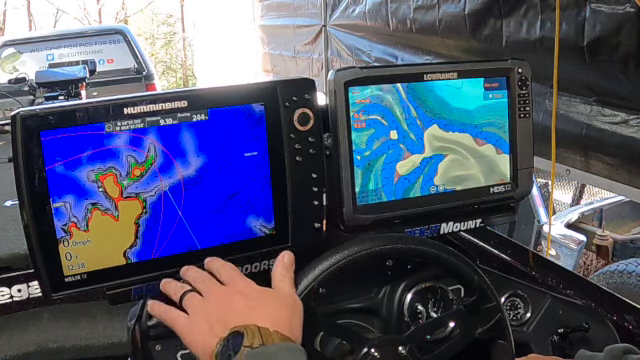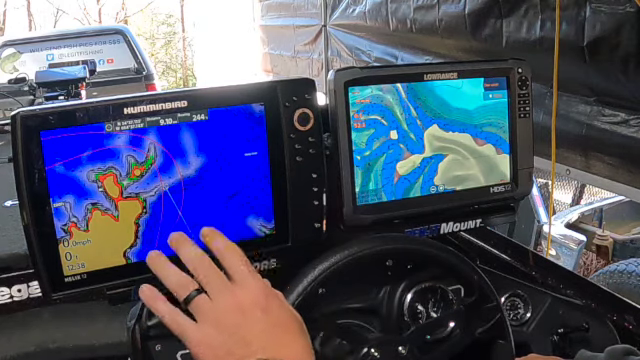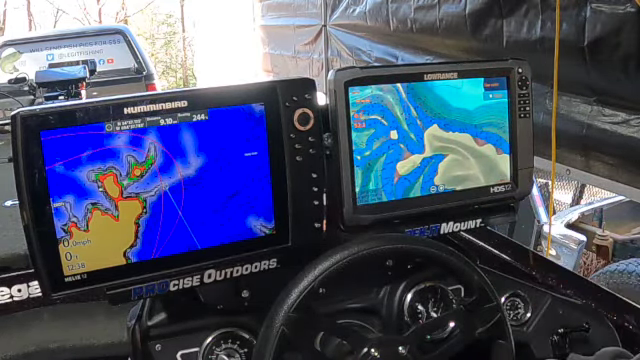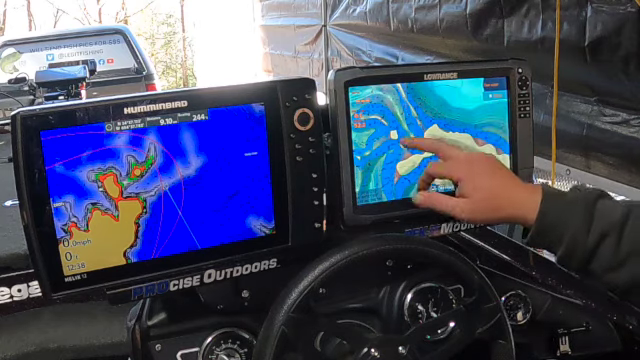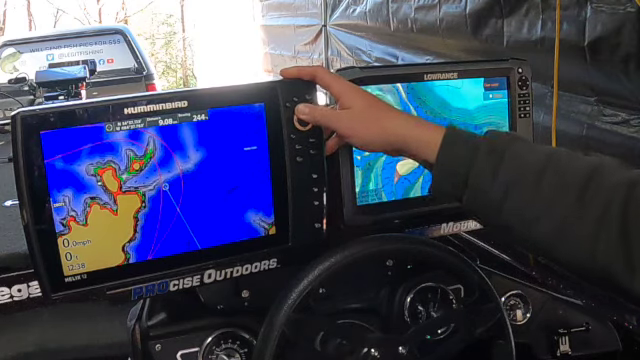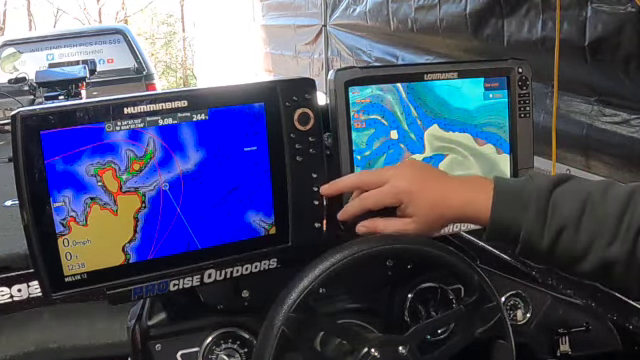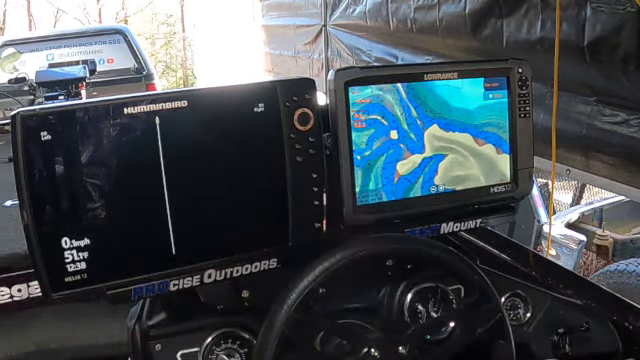If I'm zoomed in very close, like I've got it zoomed in to 200 feet on the Humminbird, I would probably outrun this unit if I was going full steam down the lake. Whereas this Lowrance does not have that issue. The Lowrance is touchscreen. The Helix is not. You have to move it with a cursor. I don't find that being that big of a deal, because at least on the Humminbird, I do have quick buttons here for, here's my map. I press this button, immediately takes me to side scan.